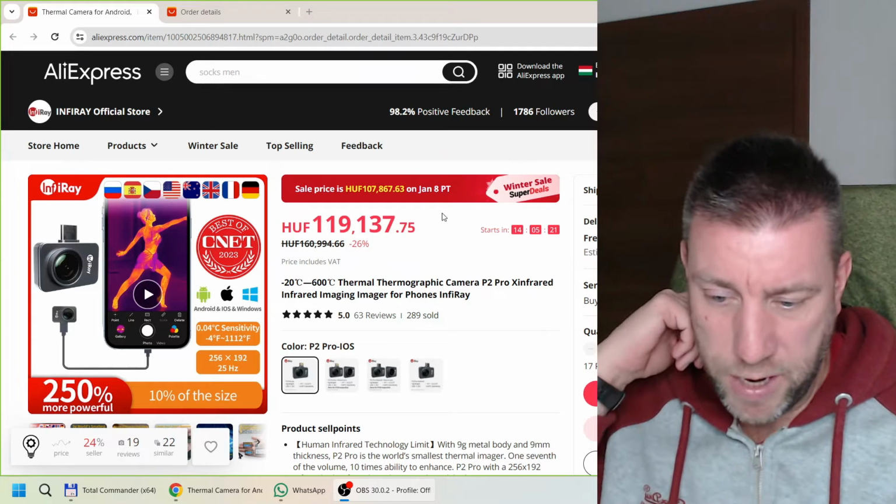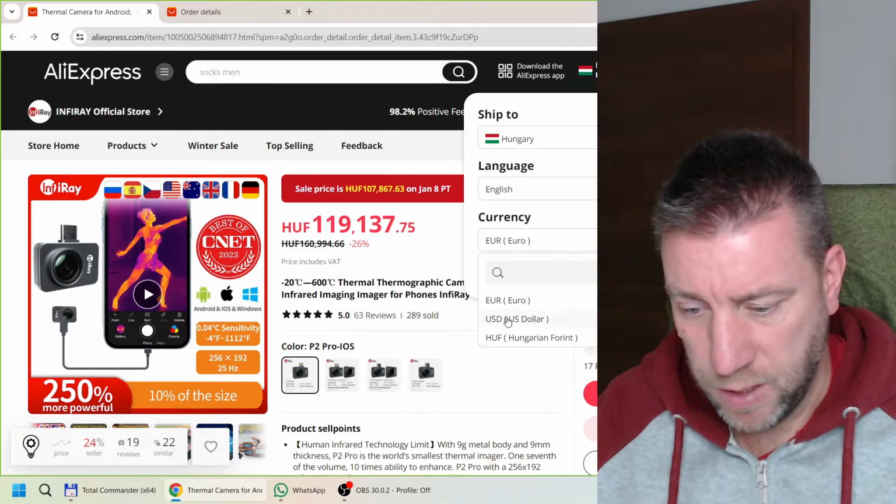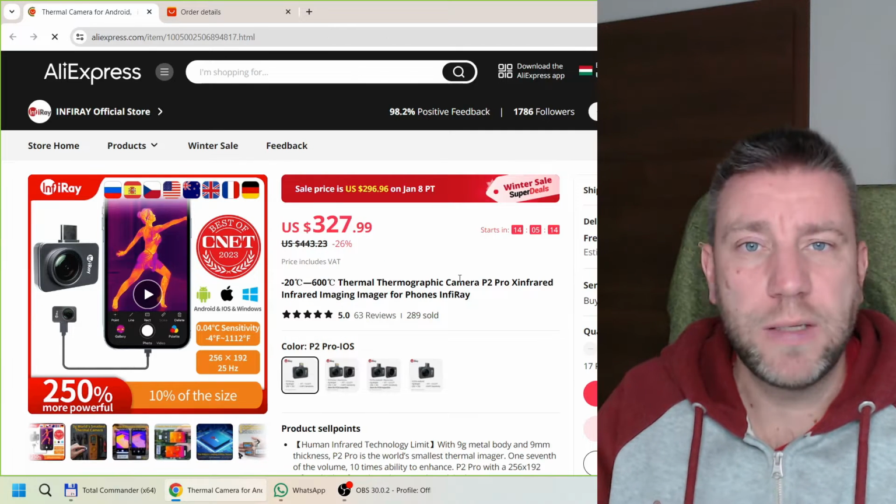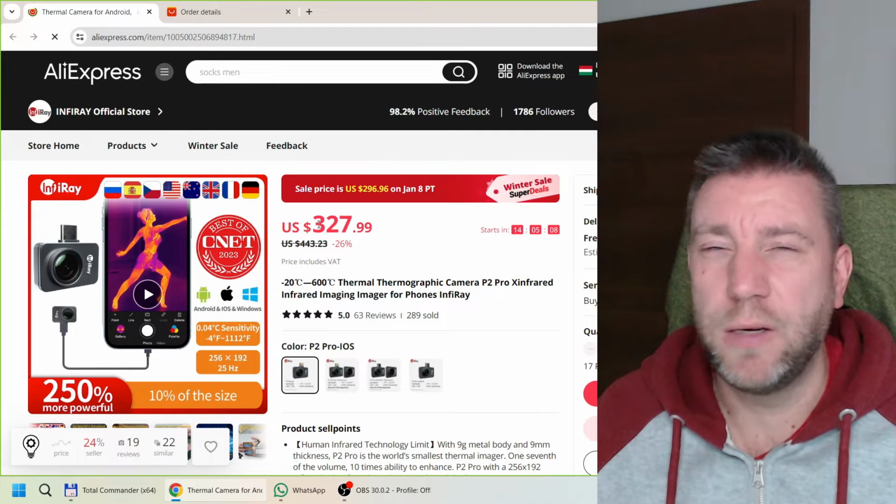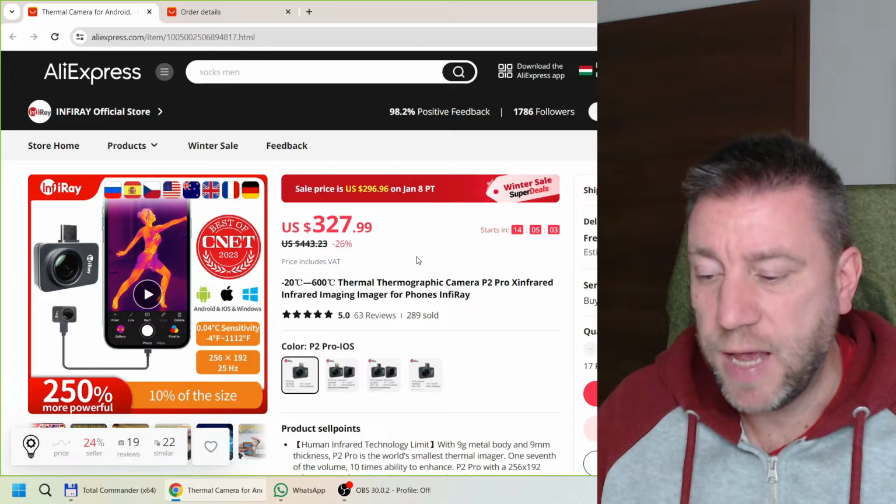So this is the product. By the way, I should change the currency to something more meaningful, maybe USD. It's always on sale, and the price goes all over the place. I bought it on the 11th of 11 or Black Friday, but it was one of the sales.